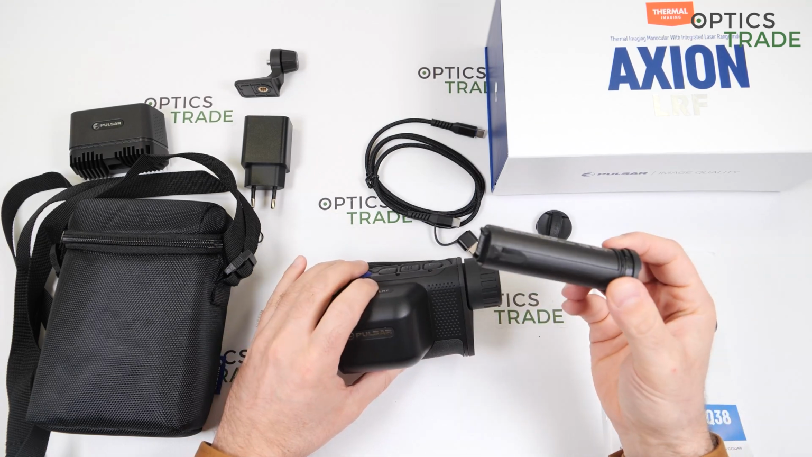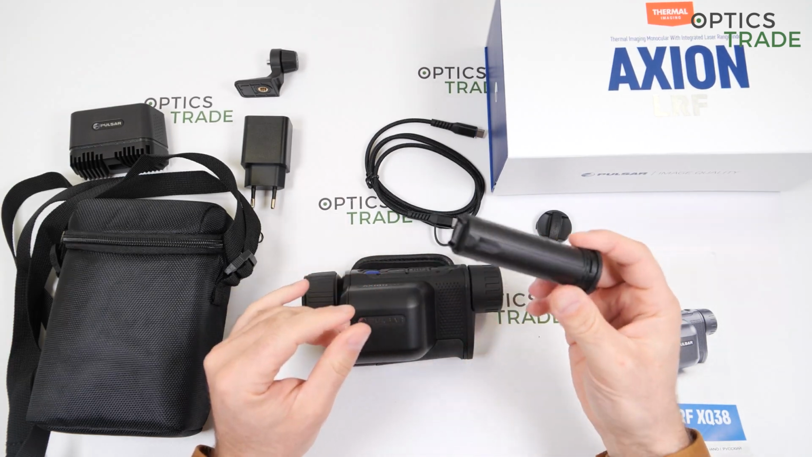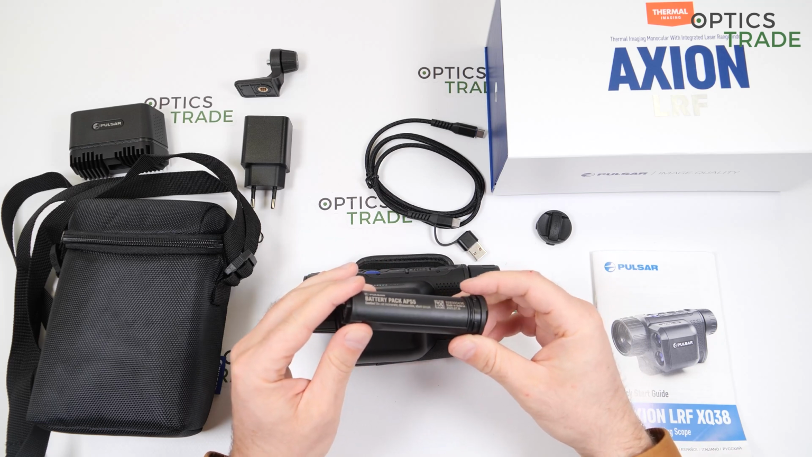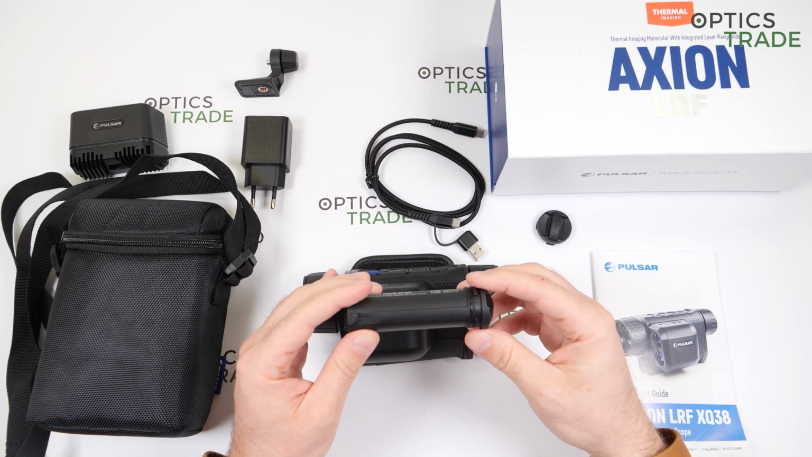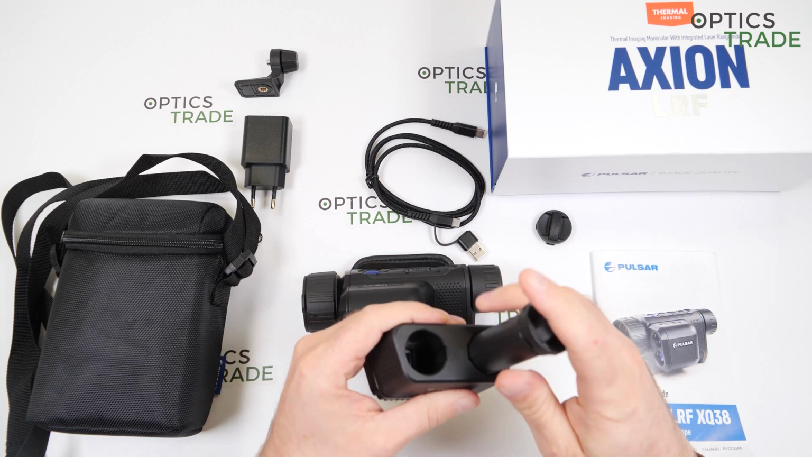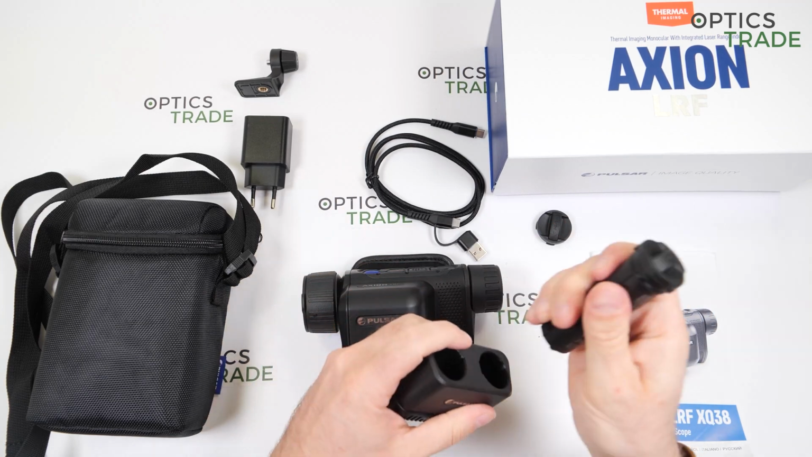The second advantage is that these batteries are not really expensive. They are affordable. So I would suggest that any user of any Pulsar device buys at least 2 batteries, because the ease of use when you have multiple batteries is really much better than with those devices that have integrated batteries. Also, the charger which you get together with the device has a slot for 2 batteries, not only 1. So they already figured out that it would be best to have 2 batteries with 1 single device.